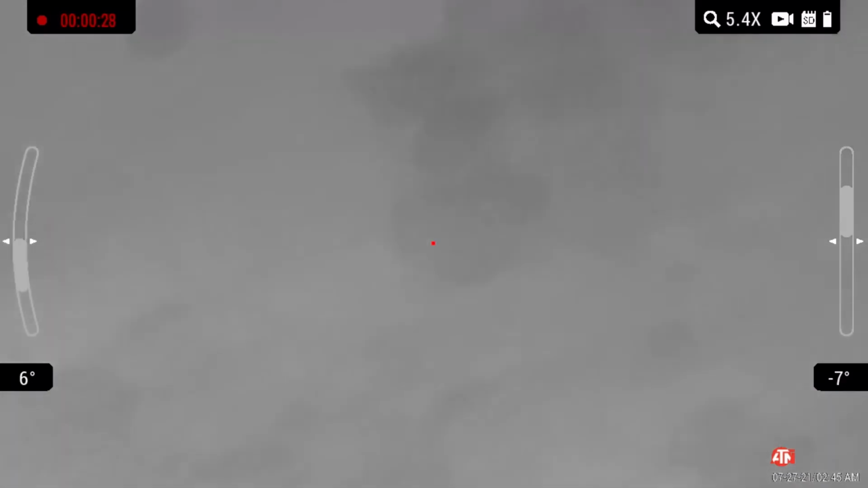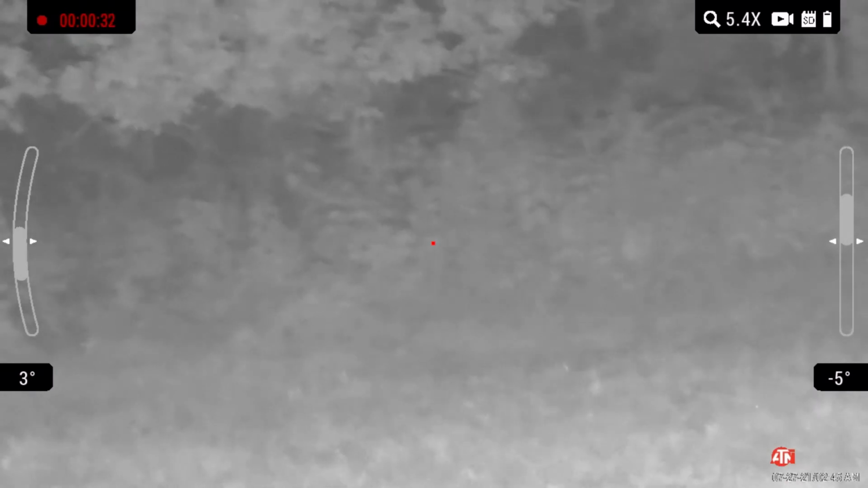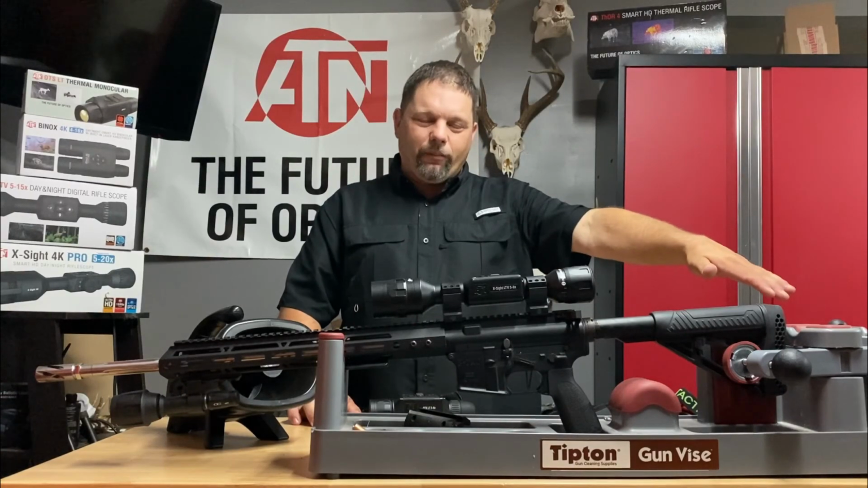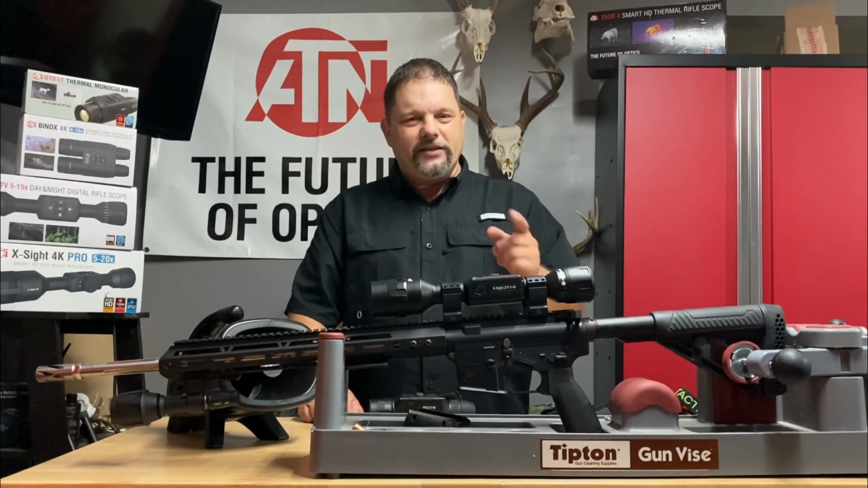And we've missed pigs there before, and I've missed a lot of coyotes in this area because I really got to aim lower on this because they're definitely down below me. Took a shot and I missed. They went in the woods. I'll go back and get those coyotes in that same spot.